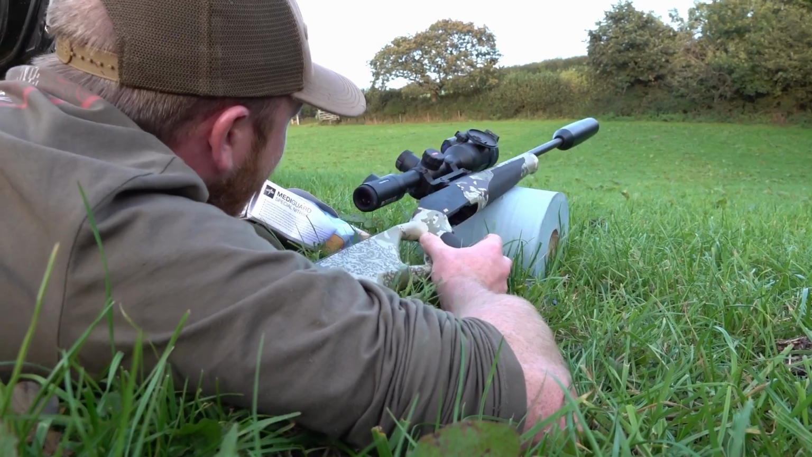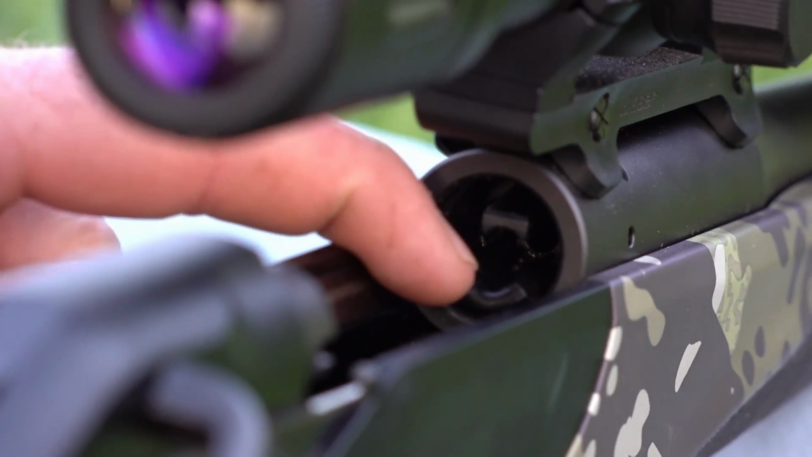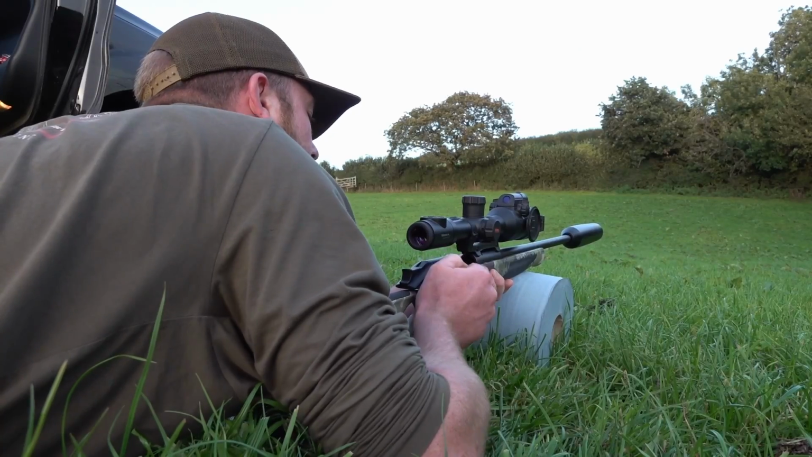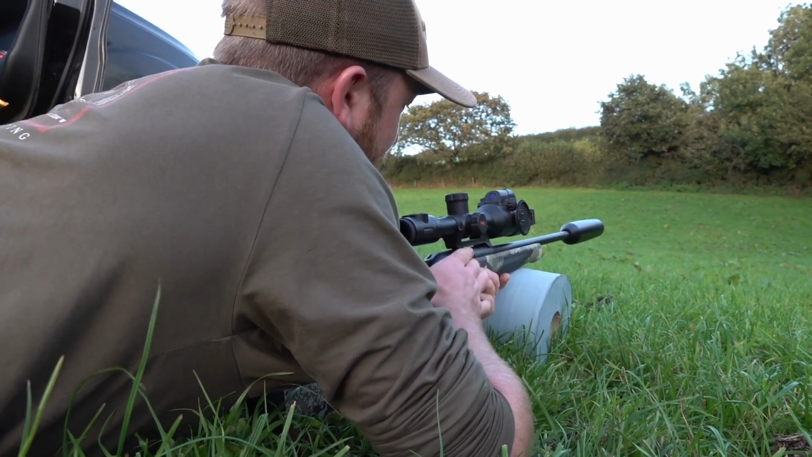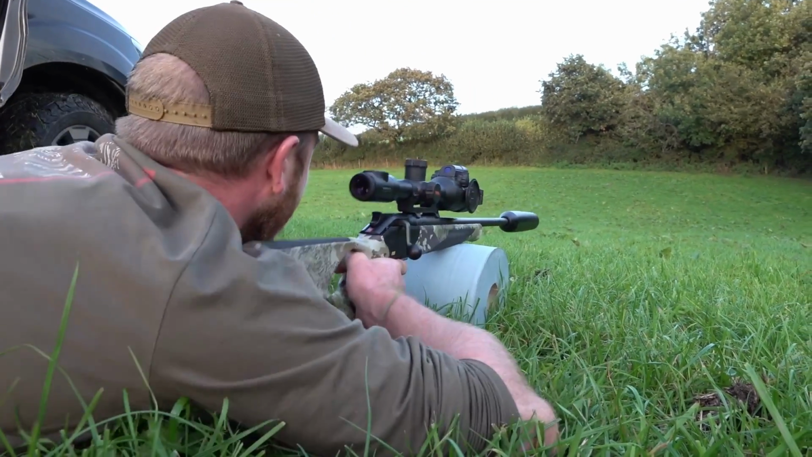We're not far off there, Charlie. The chamber's got an insert in it to take the small rounds of the HMR so they go smoothly into the bore. Feels so weird because it's new, it's stiff. My point is so right loose. Well, not loose, but like well used.